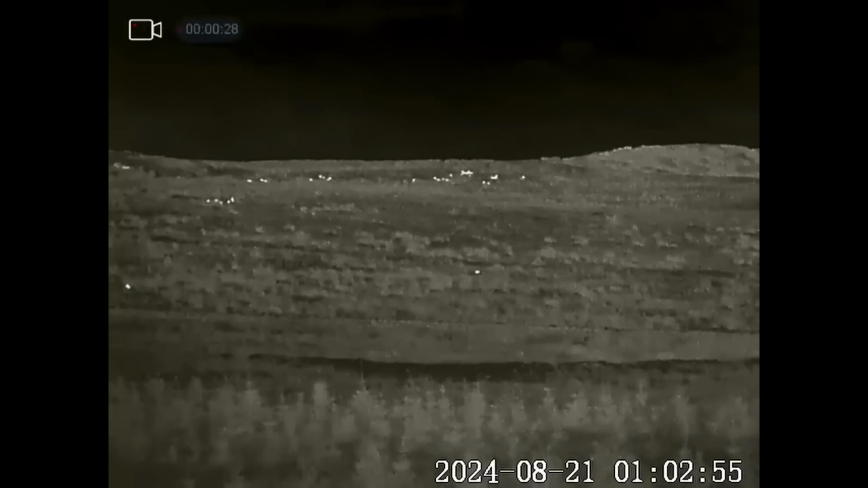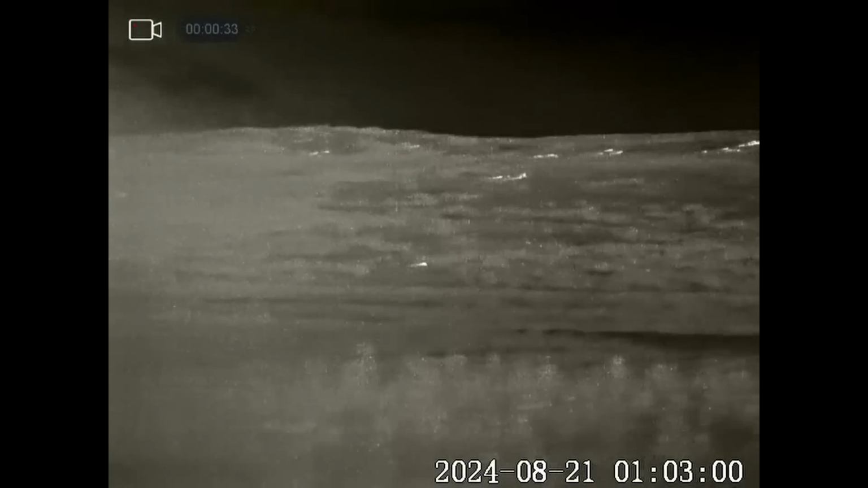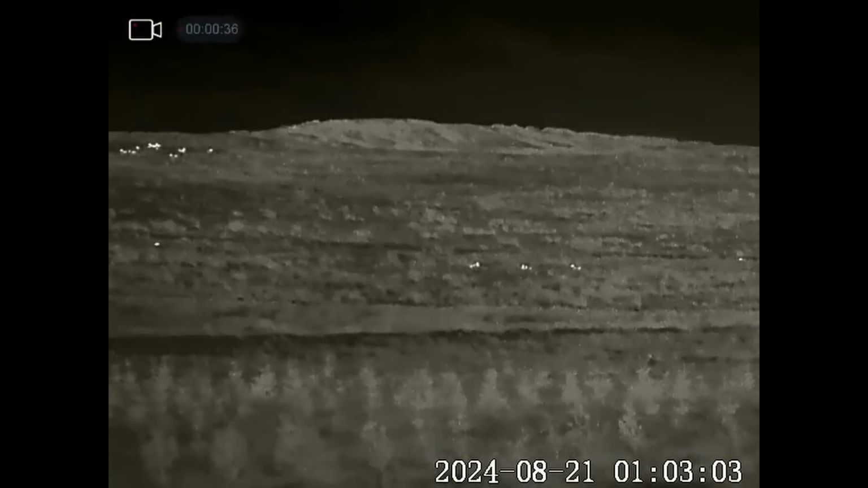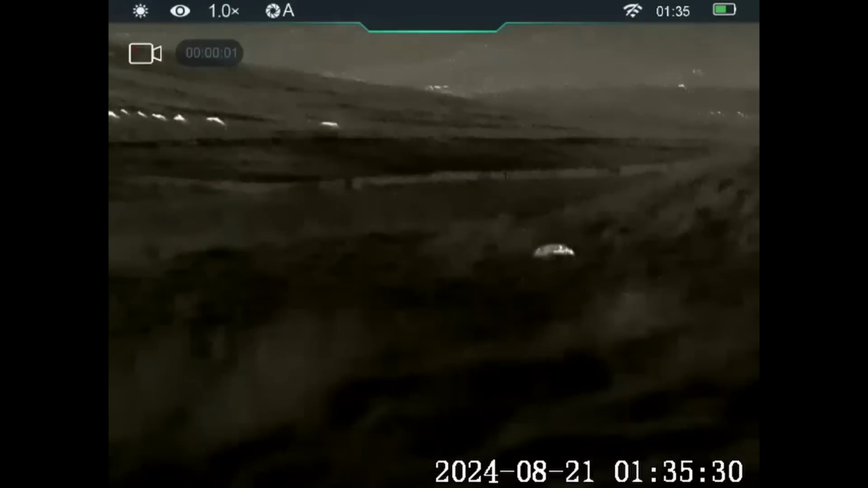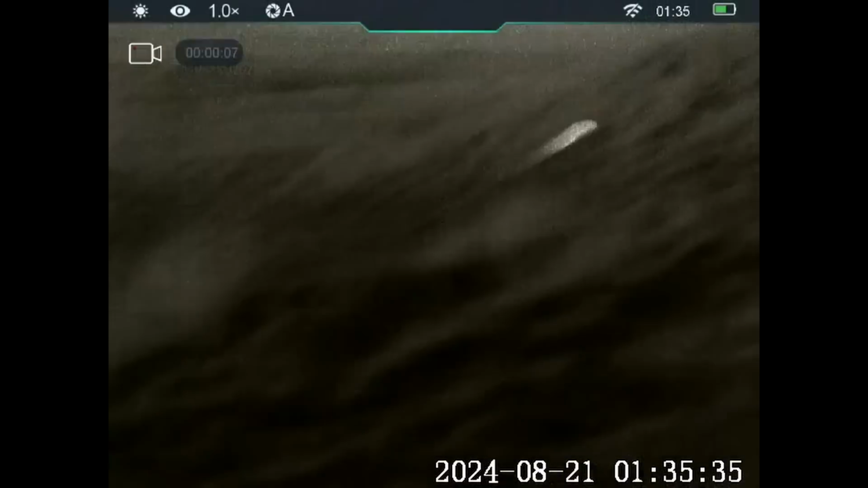I watched this one for quite a while, and eventually it makes its way down to the wall line and then starts coming through those trees, heading up towards me. Eventually it made its way all the way back, and you can see here it heads off. It's probably from the same set as the one we saw earlier. The badgers and the foxes like to use this area to cross between the fields, which is why I park up here, and it's where I shot the fox the other week.